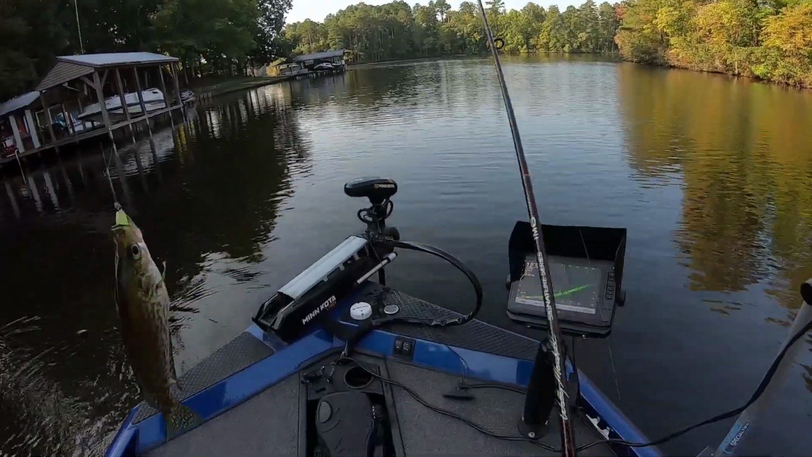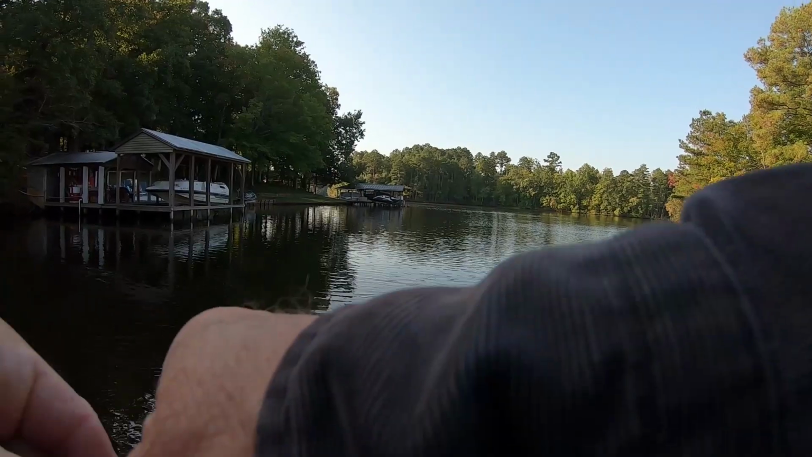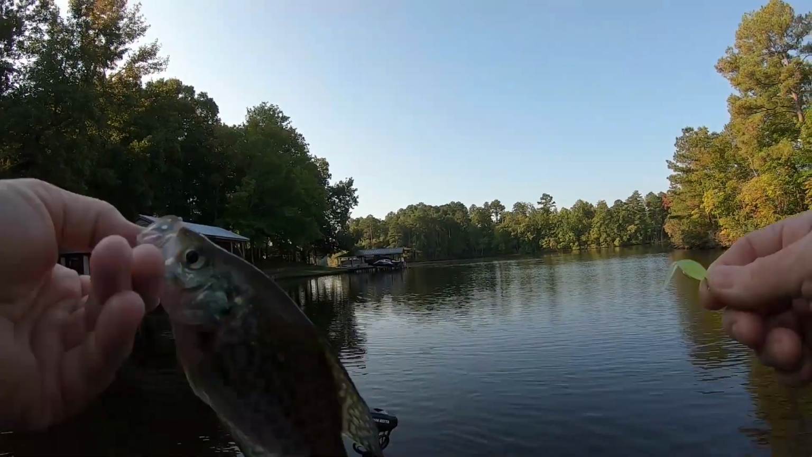These might be smaller. The first one I caught was decent. I think there's a few decent ones back in there. When I turn and look around, there's not many back here. I'll show y'all.